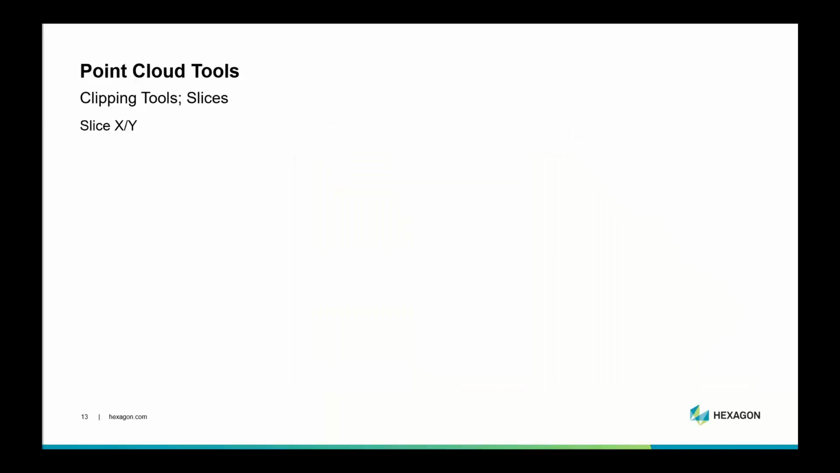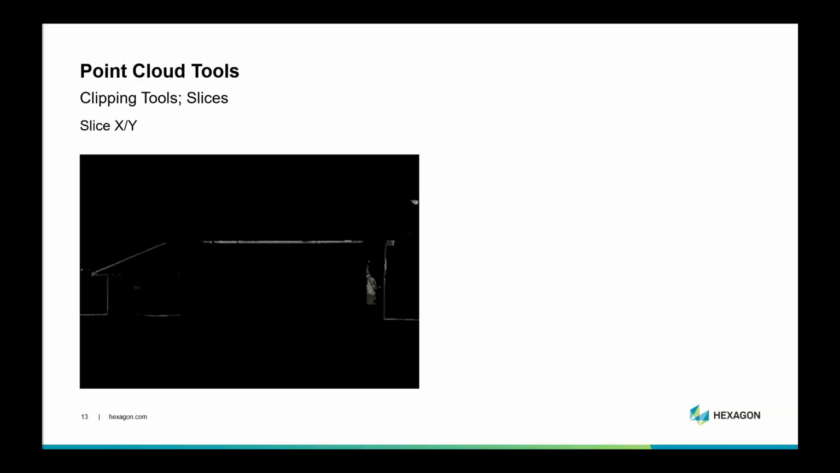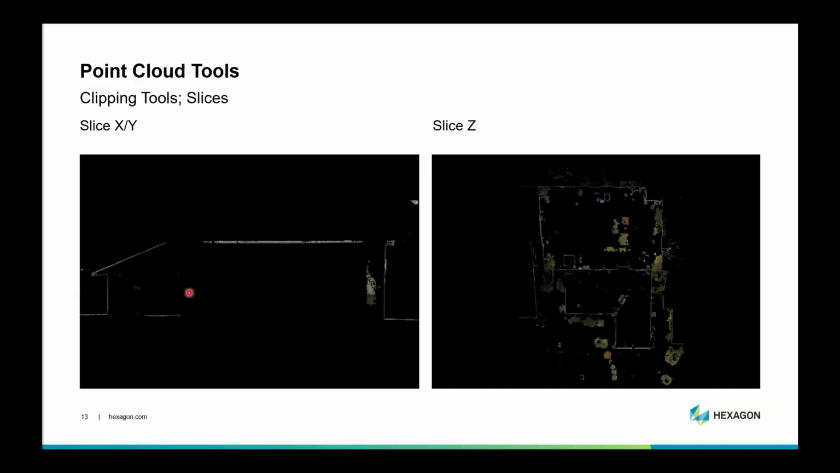Slices are another very powerful tool for working with this data. When you factor in the point cloud snaps, this makes profiles and floor plans very easy. You'd easily be able to, with 2 clicks, create this slice here so that you can draw this profile of the house that Dave was going over earlier.